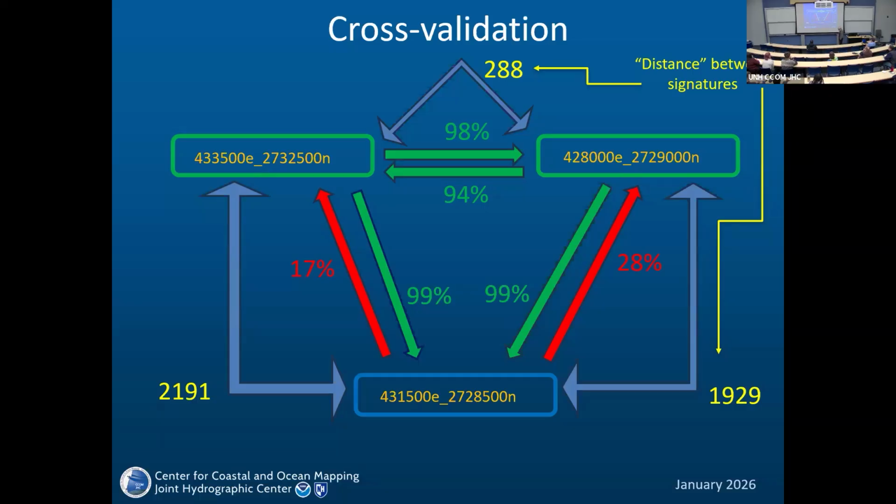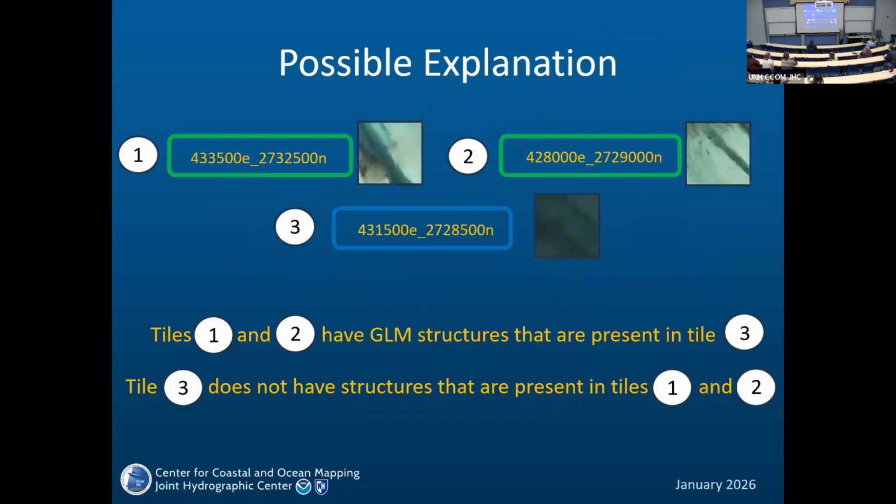So we have a possible explanation for that. Tiles 1 and 2 have GLM structures that are present in tile 3, which is mostly flat, and these have channels in it. And tile 3 does not have channels, does not have structures. So that's why these models work pretty well on that one, but not the other way around.